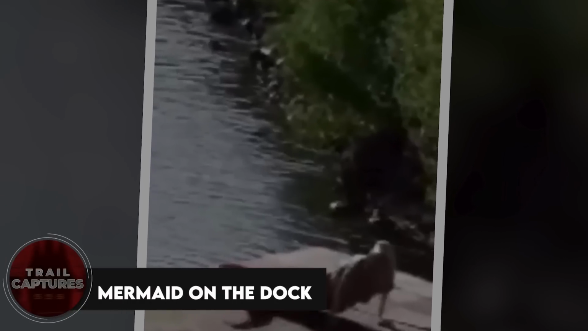Mermaid on the dock. Imagine there's a dock and out of nowhere a mermaid shows up.